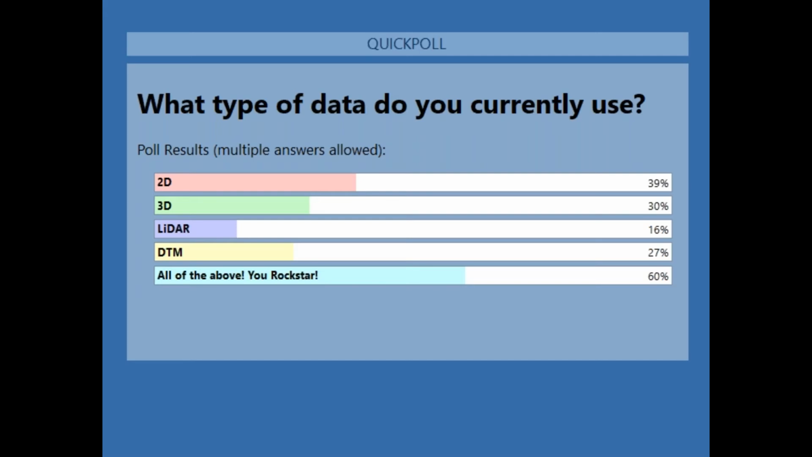And so we have a significant amount of people that do use all of the above. And again, that makes me really happy from Skyline that you're working in 2D, 3D, and LiDAR, because each one of them brings different value into a project, and you can get a lot of intelligence and a lot of information from all the different products here.